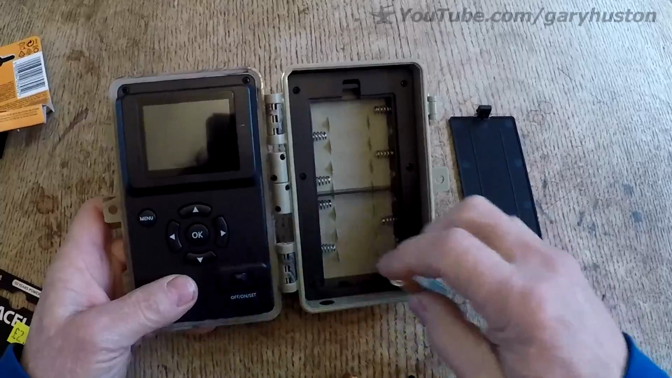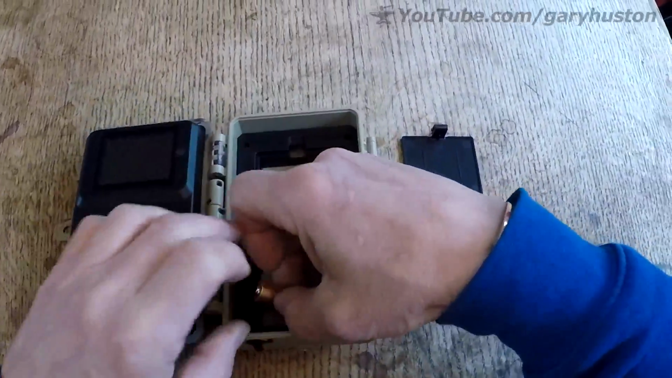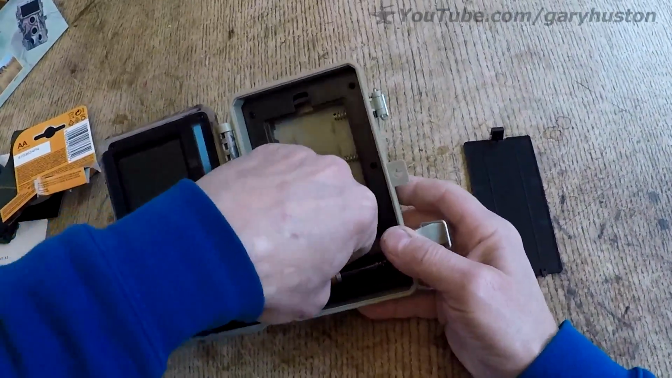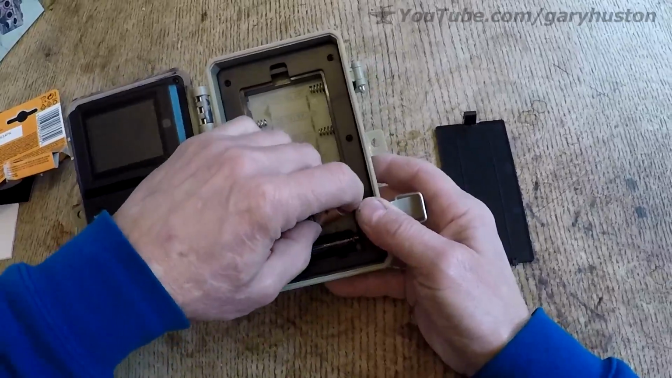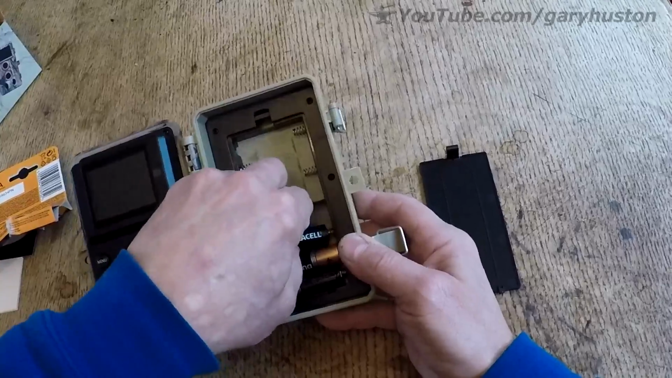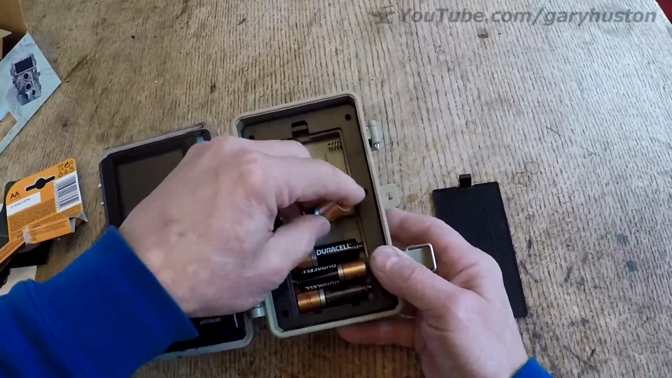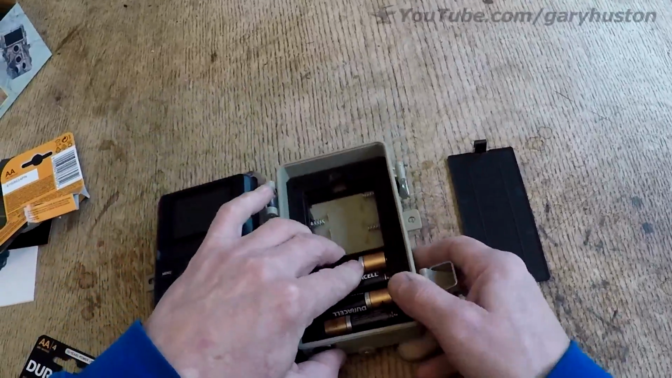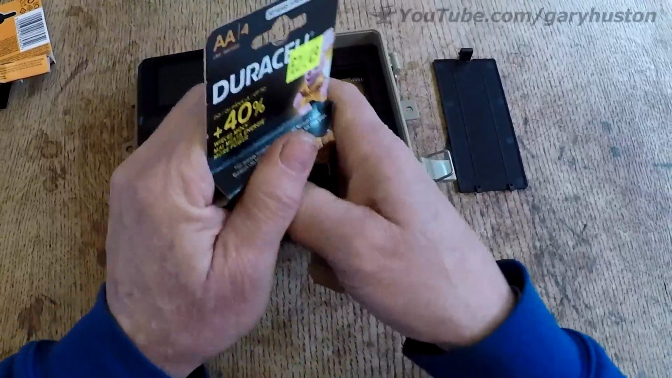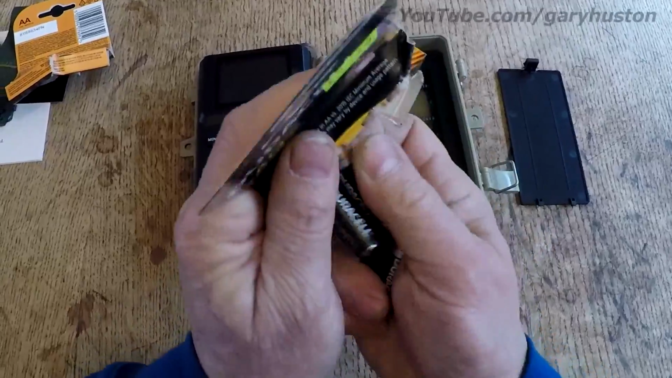I'll get these batteries in. I know someone's going to criticise me for using Duracell. I've always used them. I like them. They work well for me. And where I get them, they're relatively cheap. Now with the standard settings or the default settings, I think you should get about a year on standby with these.